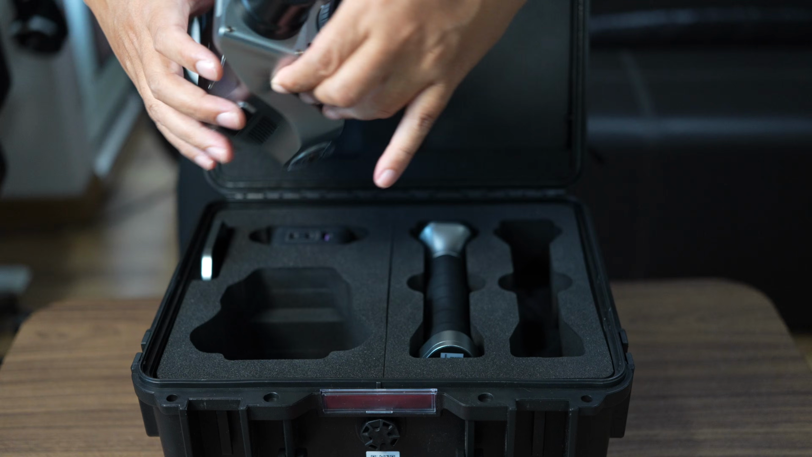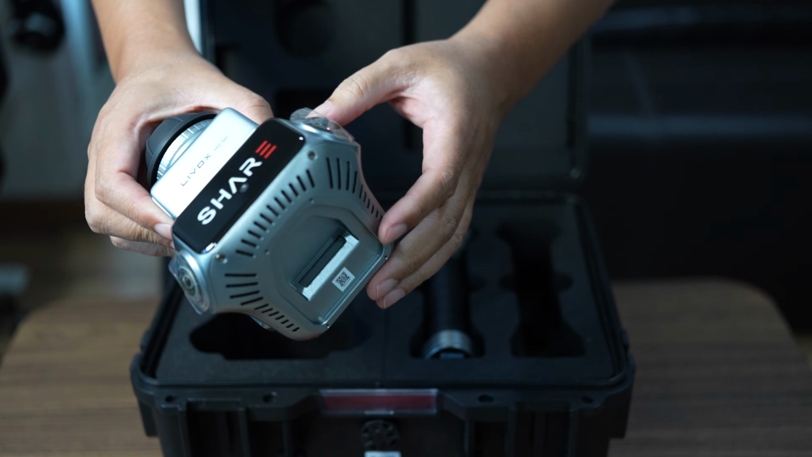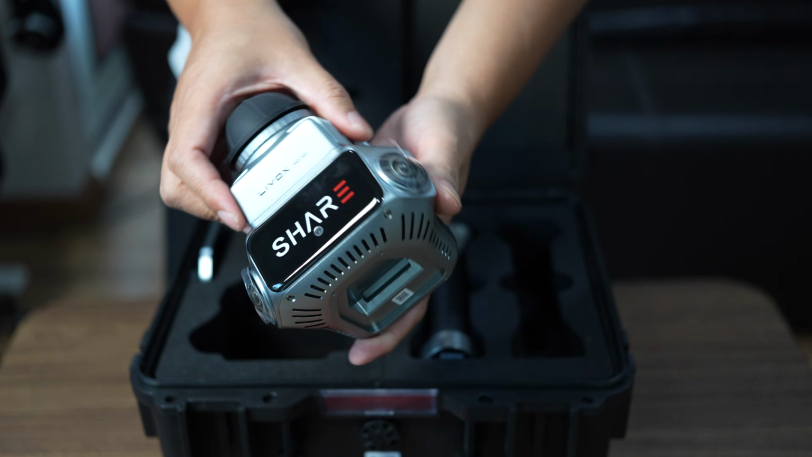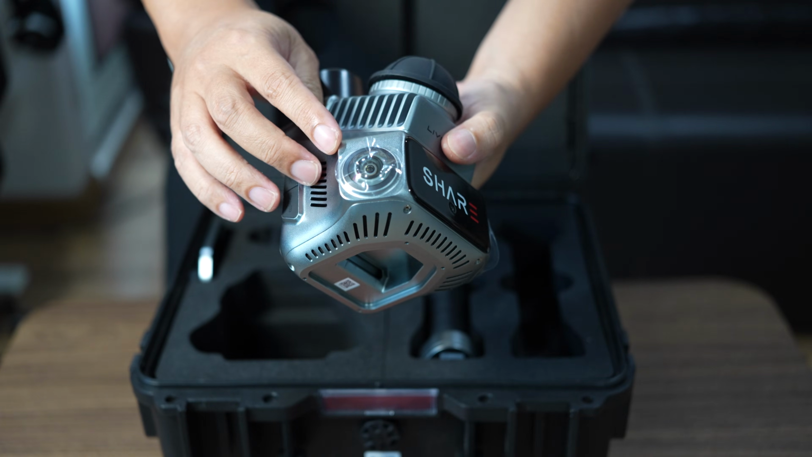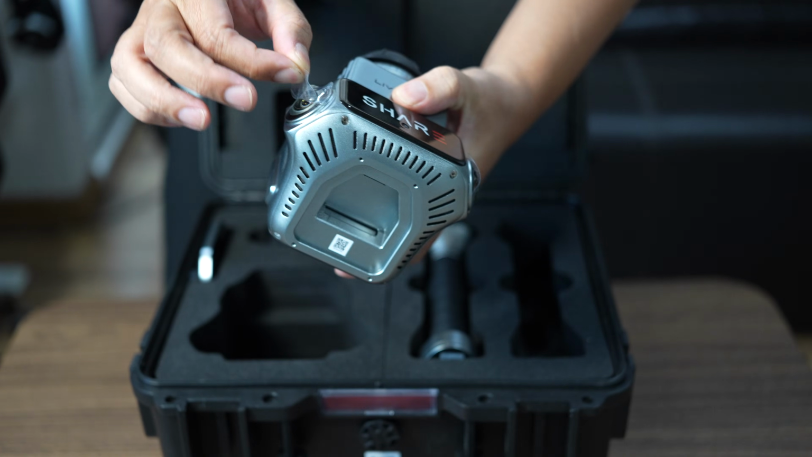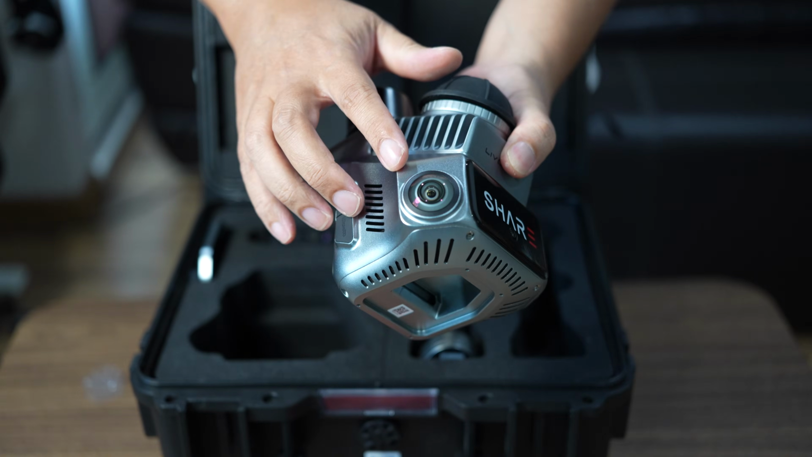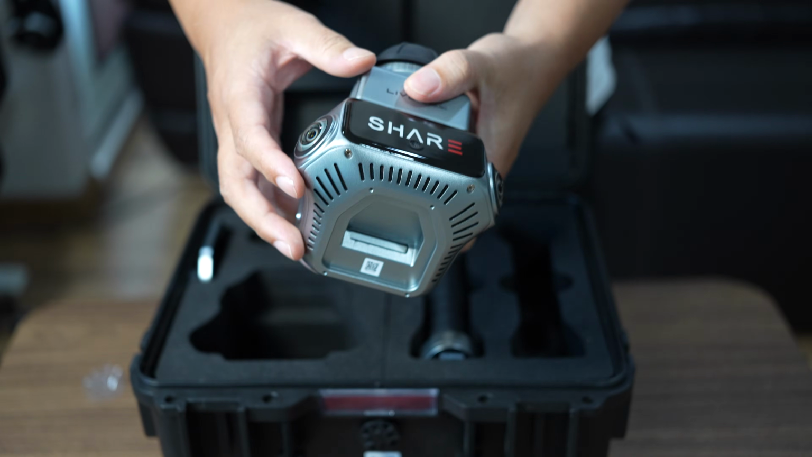This will be the LiDAR. It's the same Livebox 360. The chassis is made from die-cast aluminum, same as the SHARE C1, and the photo camera is different. It's quite big. This one is 16 megapixels, and the SHARE C1 is 2.3.